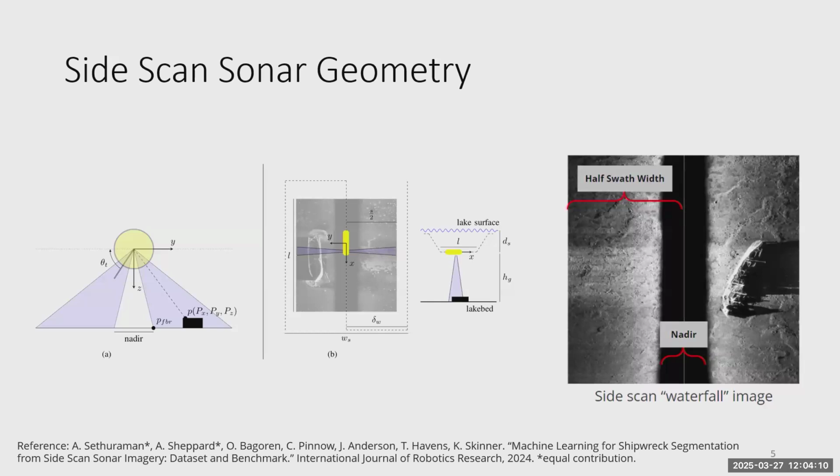We also get some pretty interesting effects, like the shipwreck here. You can see some pretty extreme shadowing effects, and that is related to the relief from the seafloor for that object. We can't make direct measurements of elevation from the side scan image itself. We have an elevation ambiguity, but we do have some cues as to the height of things from the bottom based on these shadowing effects, for example.